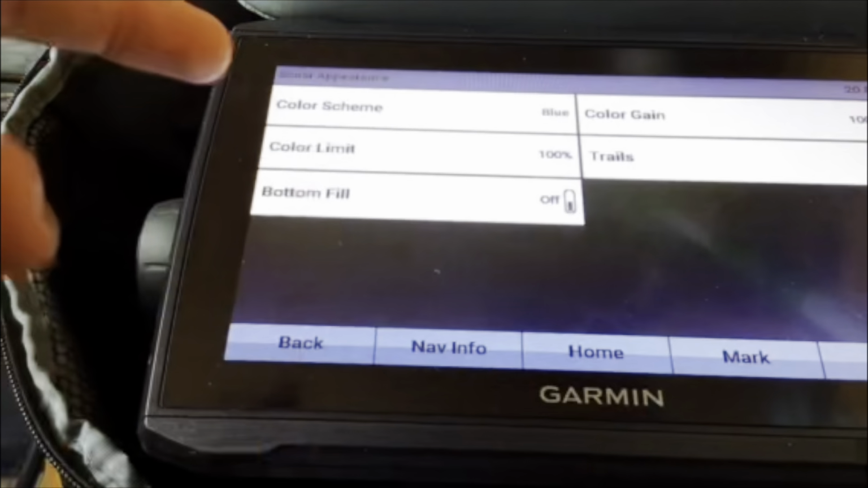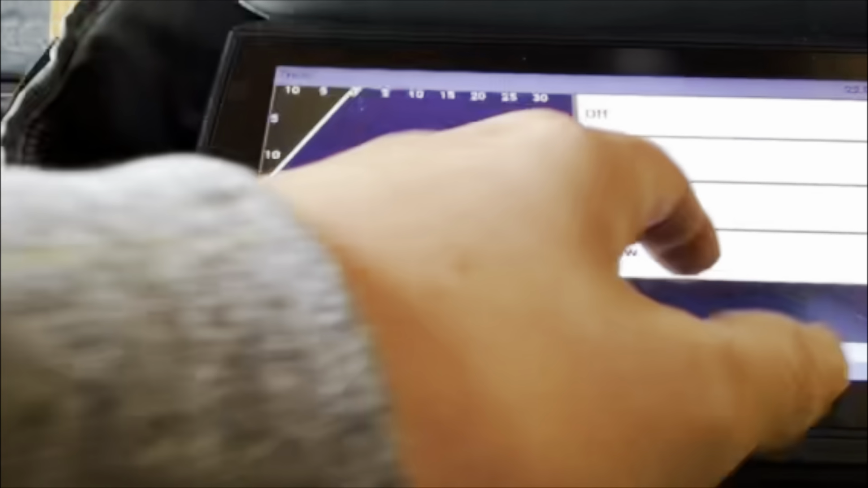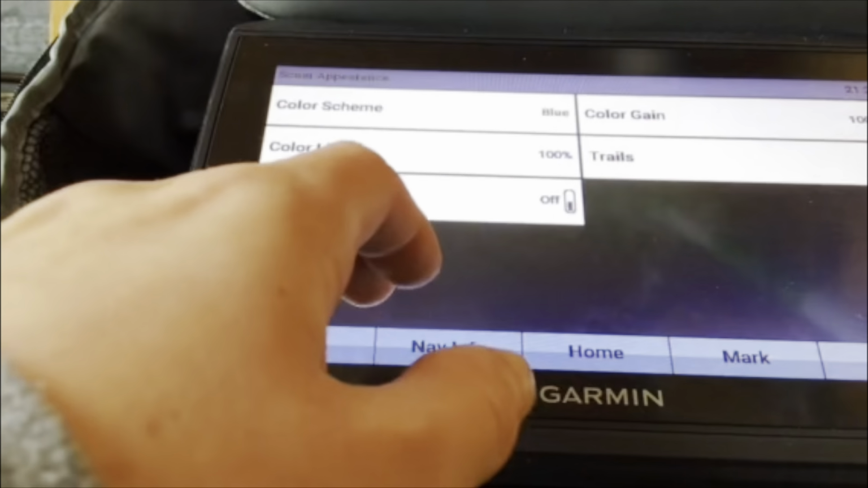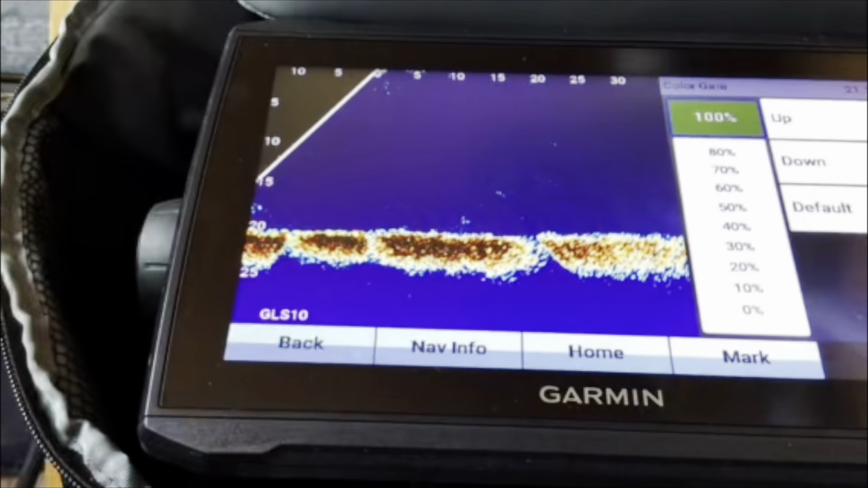And trails, I don't use trails. It's literally what it sounds like. So you can go to fast. And if you can see my hook there, it kind of needs a fish, but it's just like a trail of where it went before. So that's trails.